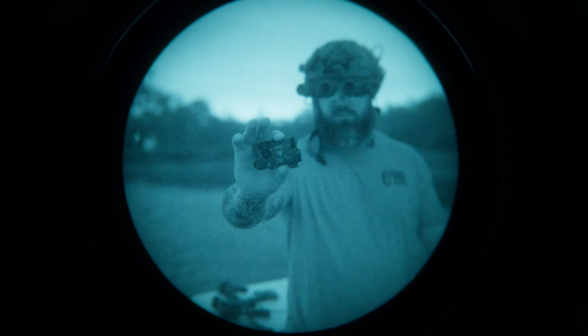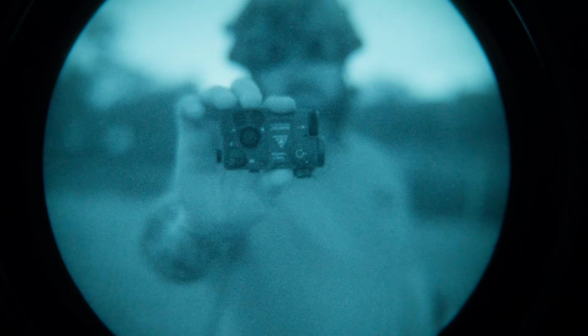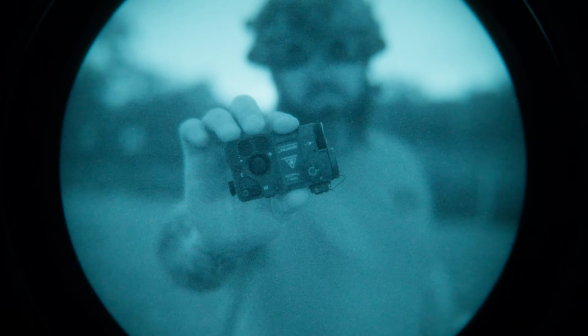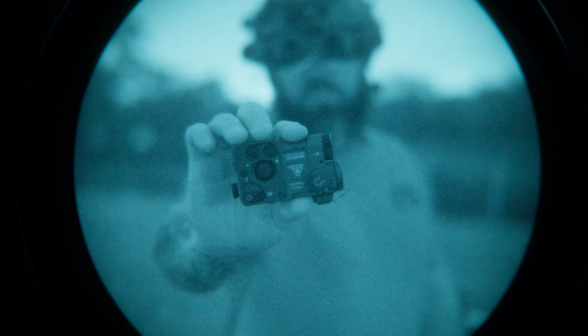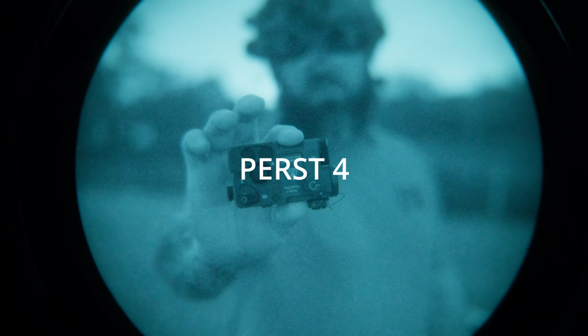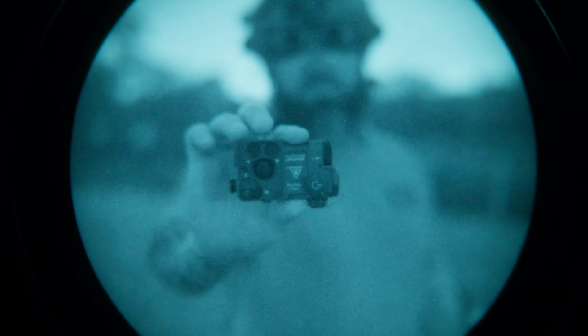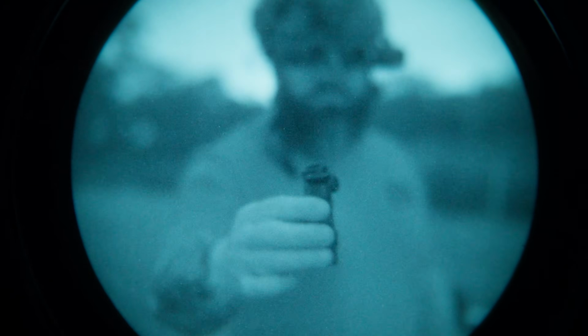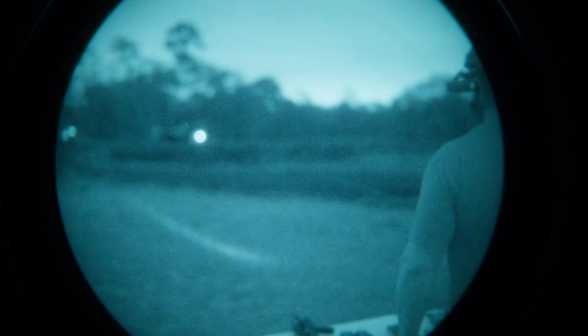this guy. All y'all AK people, y'all love these things. This is a Perst 4, I think. 3 or 4. I think the 3 is the one with the weird illuminator. This one is just a visible laser and an IR laser. There's no illuminator. So that is the Perst's IR laser.